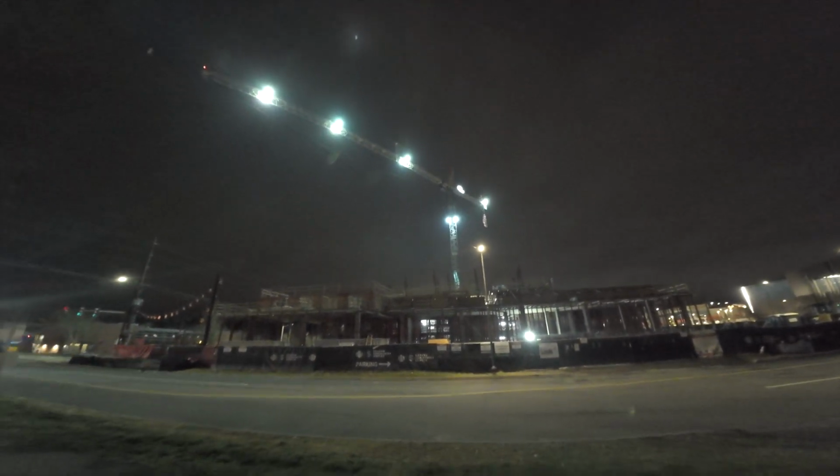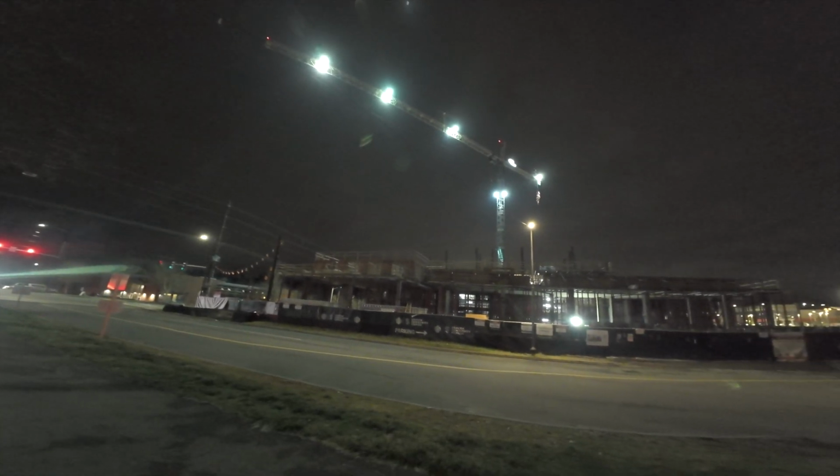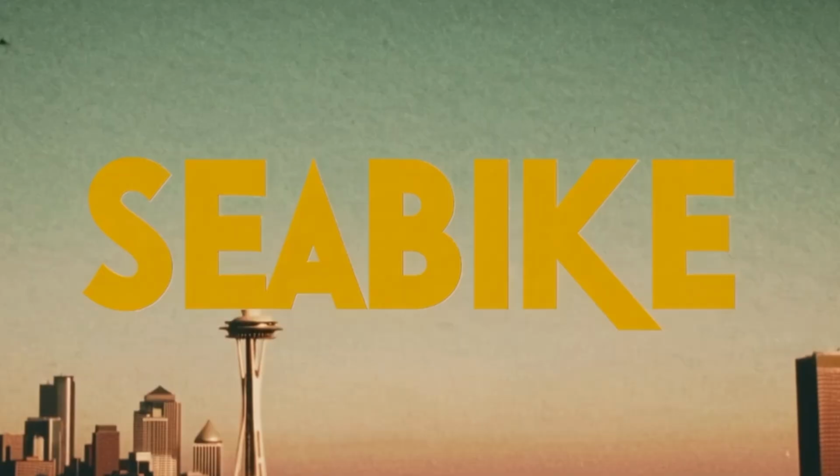Alright, little pit stop. This is a crane, and it's not just any crane. It seems like it would be the perfect crane for urban exploration. That's a topic for another video.